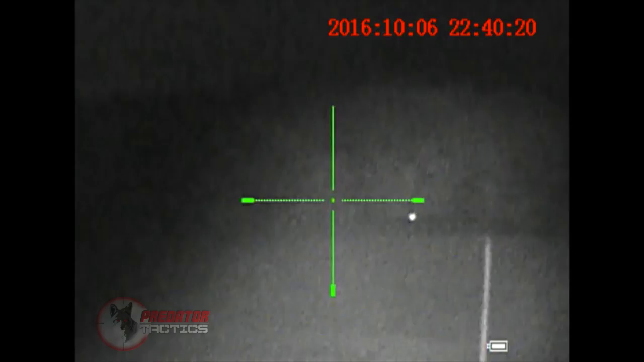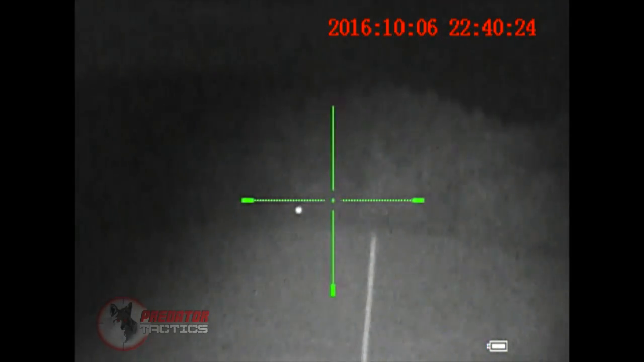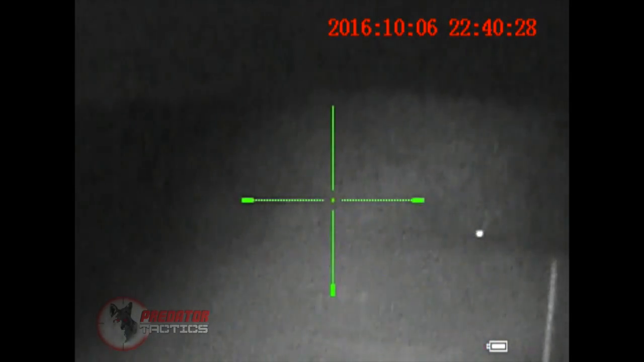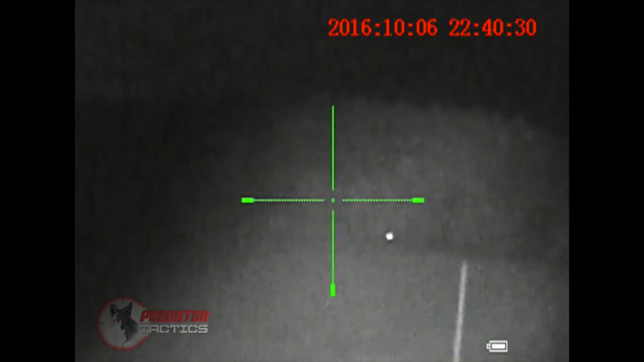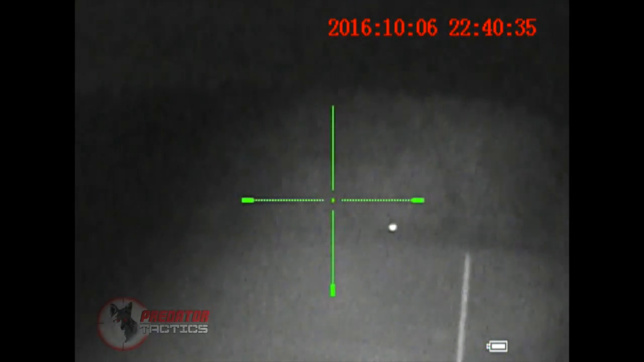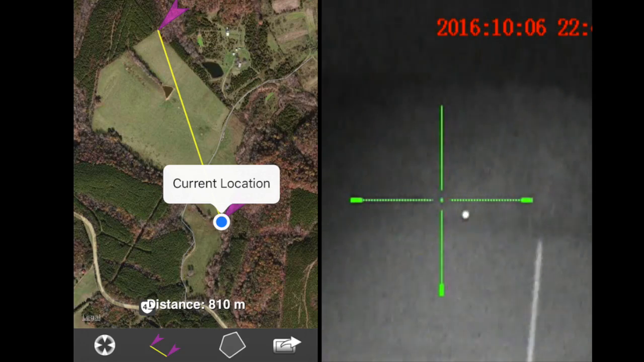There you are, 885 yards on spot. We can't go any further because we've got a tree line behind us and a river, but that's 885 yards from where we're at to that point there.